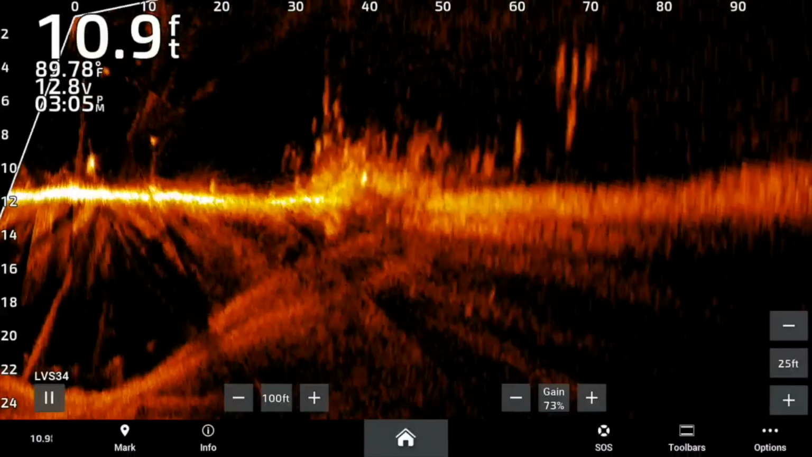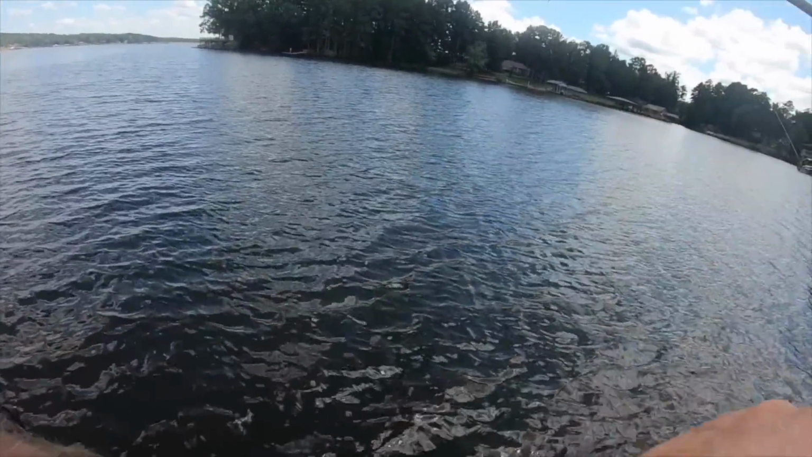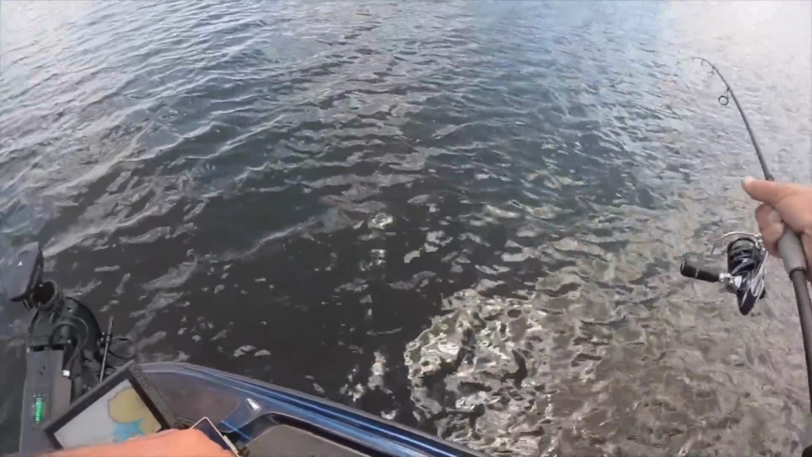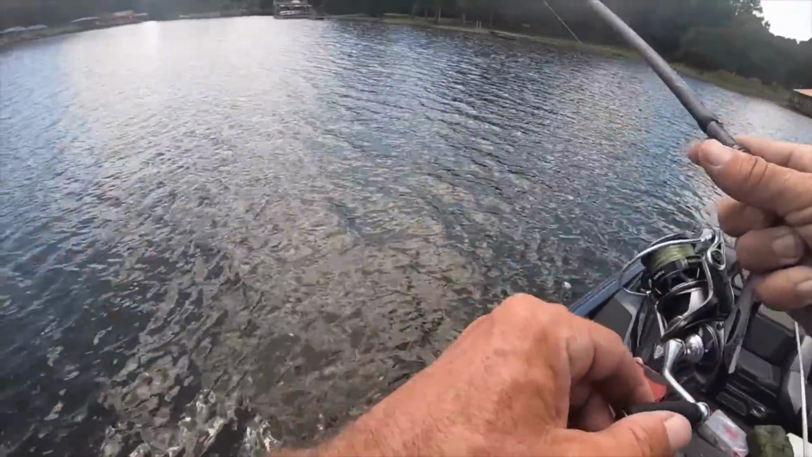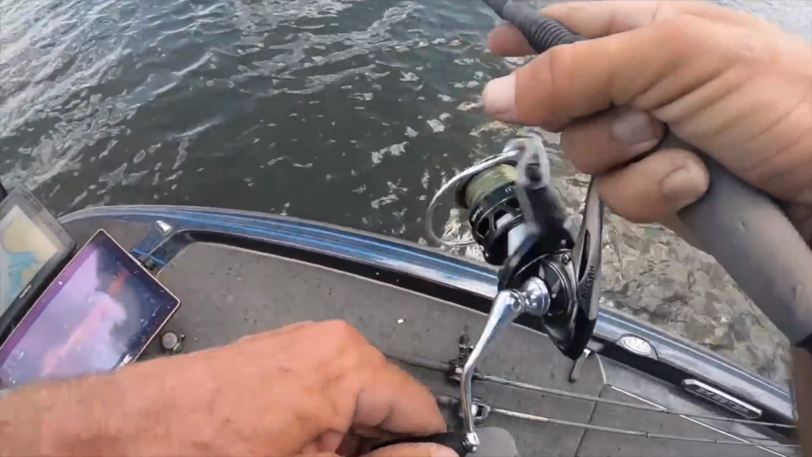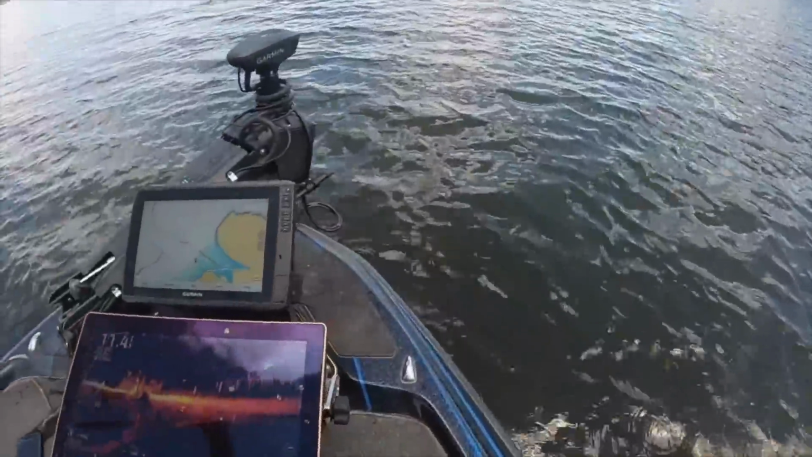I don't know what it is. That's a big old bass, is what it is. So you can still catch them fish. Not a bad one. Better than anything else I've caught out here on the old topwater.